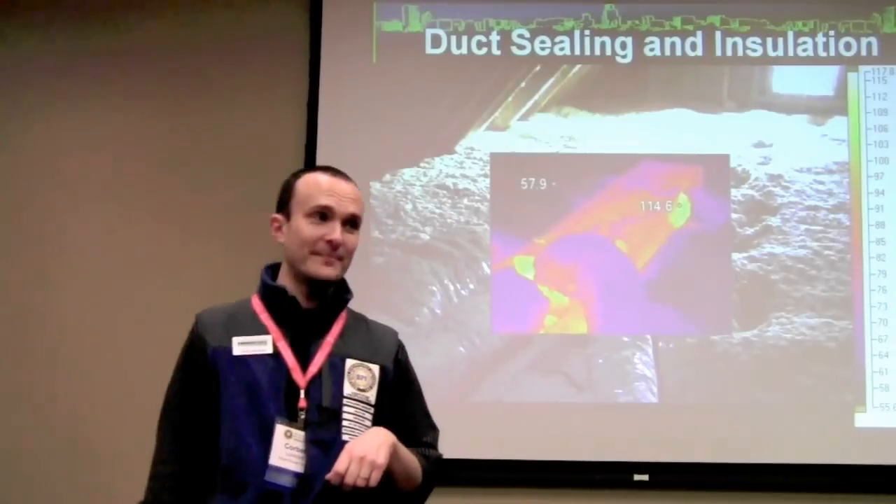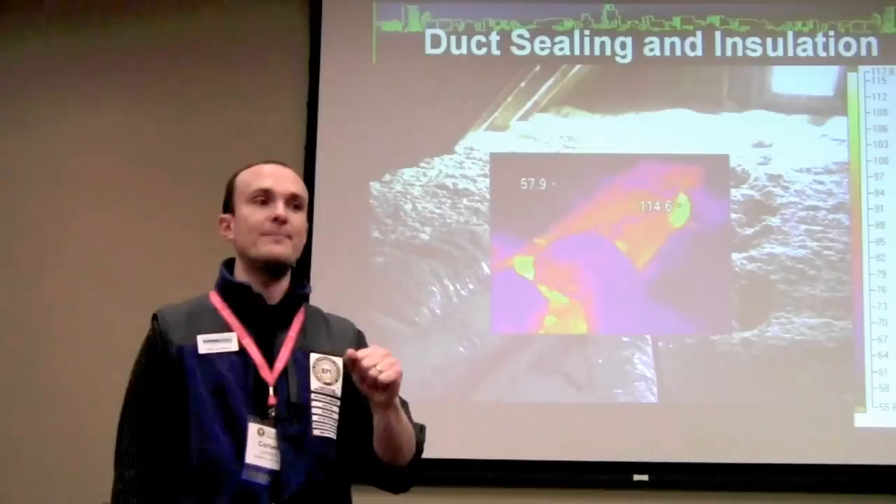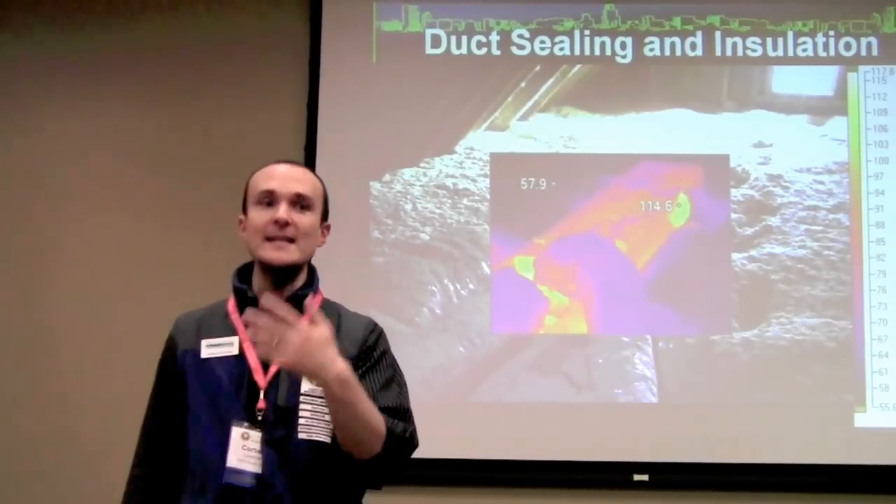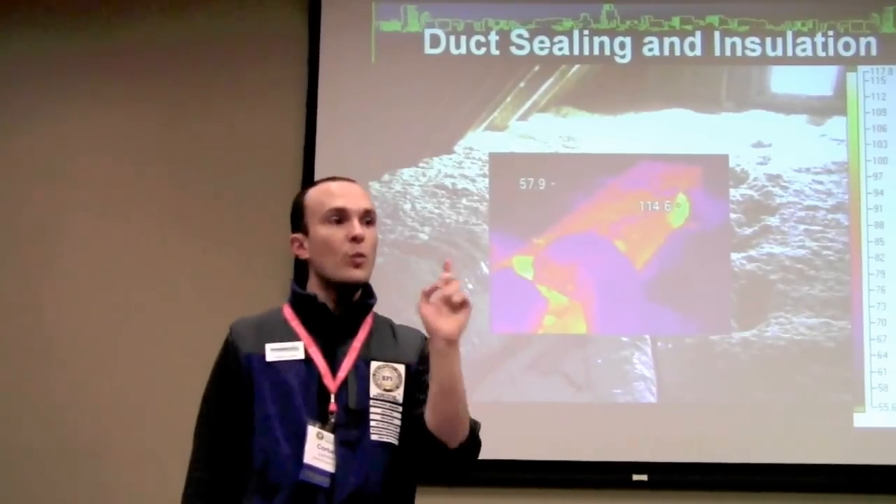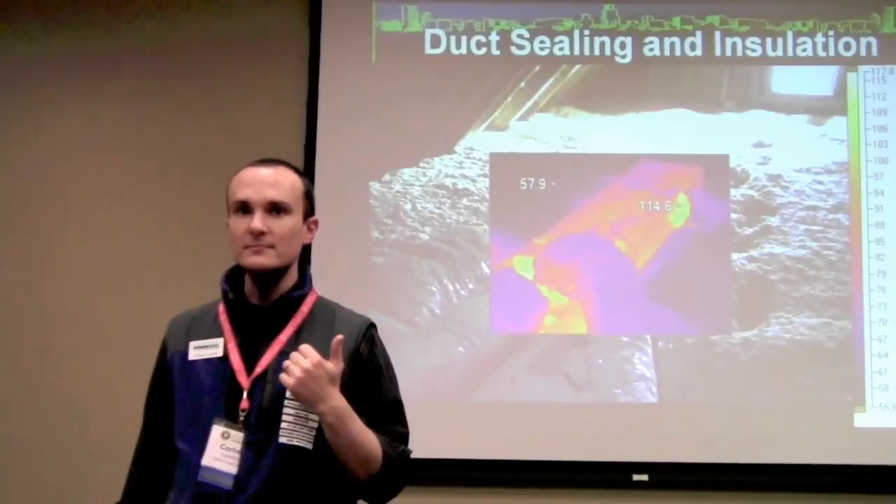20, right? If it's any warmer than that, it means it's more part of the house, and we don't want that. So in the attic, it's 20, okay? The house itself on the inside is 70, let's say. That's a 50-degree delta T, right? What temperature is it inside the ductwork of this heating system?